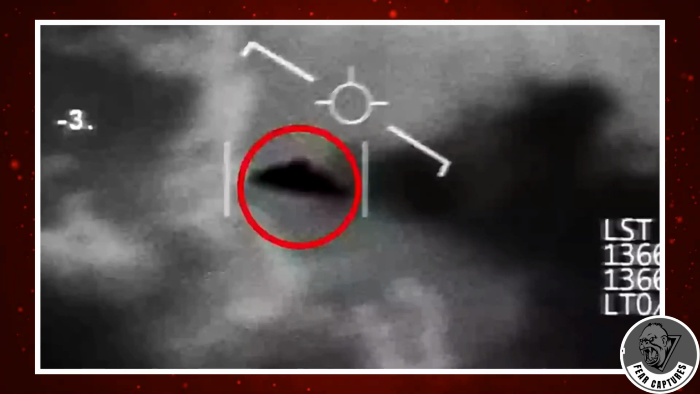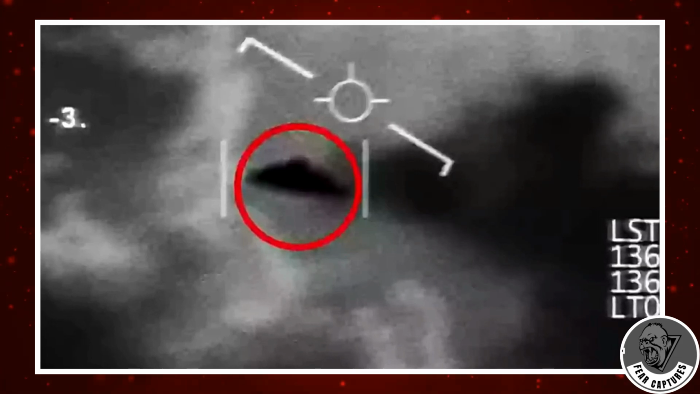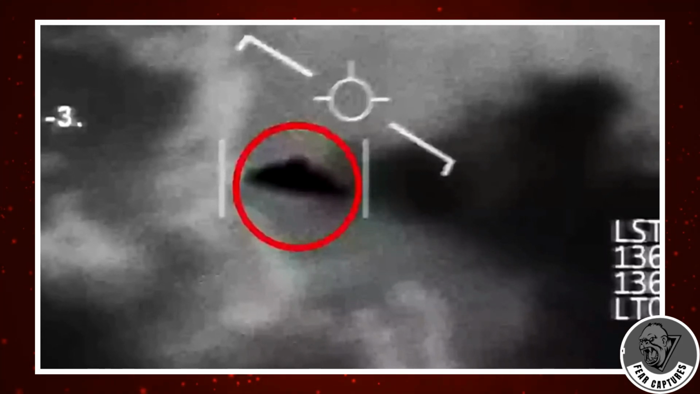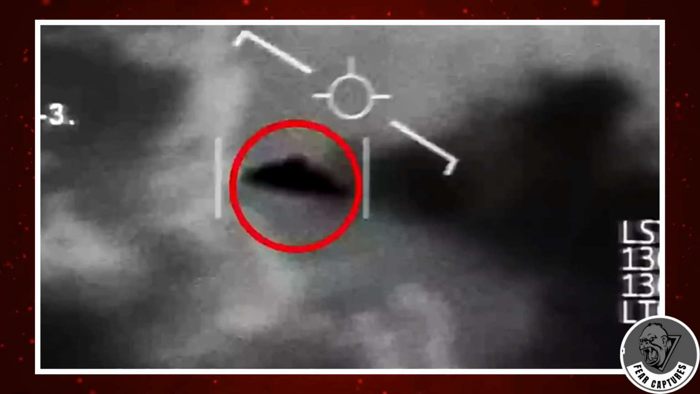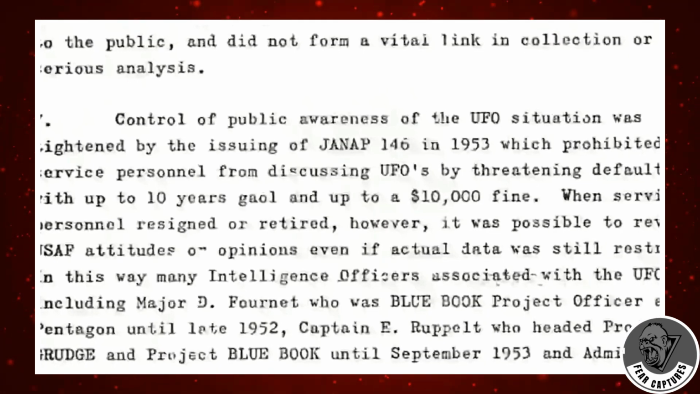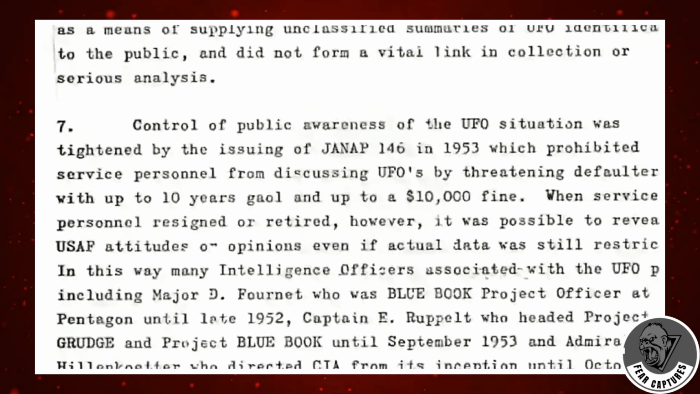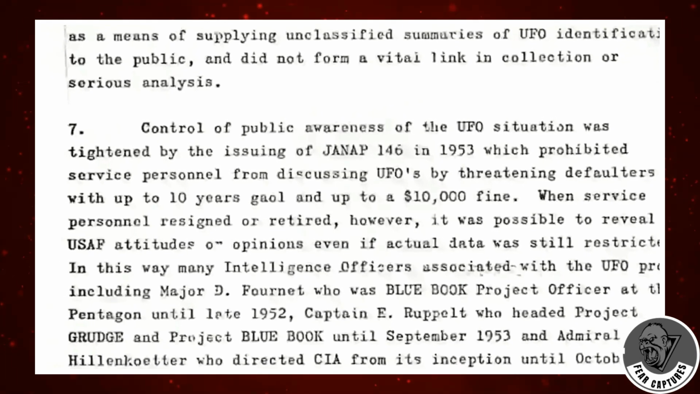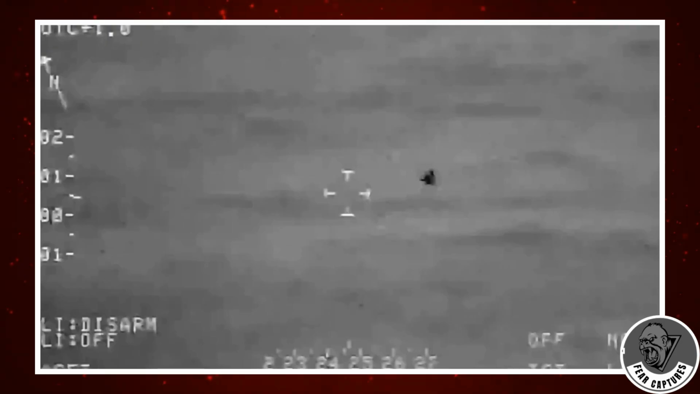Former CIA Director Admiral Hillenkoetter, along with other high-ranking officials, publicly admitted that the government knew UFOs were of extraterrestrial origin, but instead of disclosing that to the public, they buried it. Strict new rules followed. Military personnel were gagged, facing up to 10 years in prison and $10,000 in fines if they dared to speak out. According to a declassified memo, the government intentionally fostered a culture of mockery and ridicule, all to diffuse public fear.